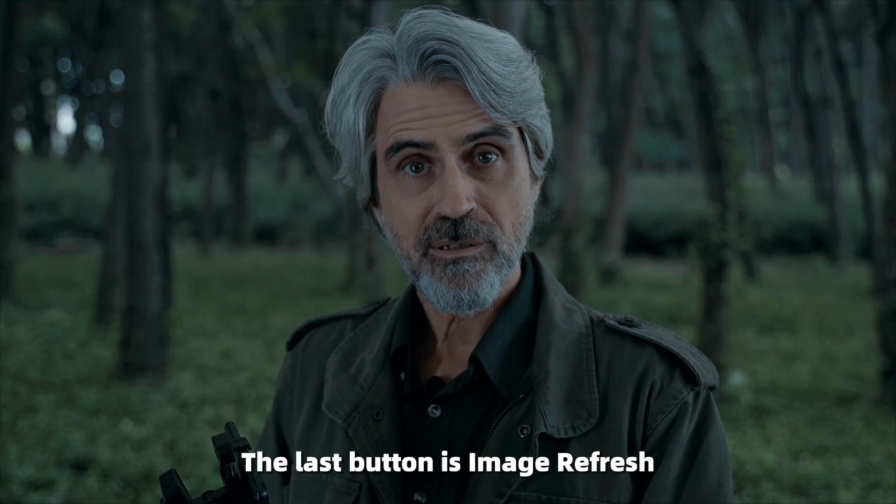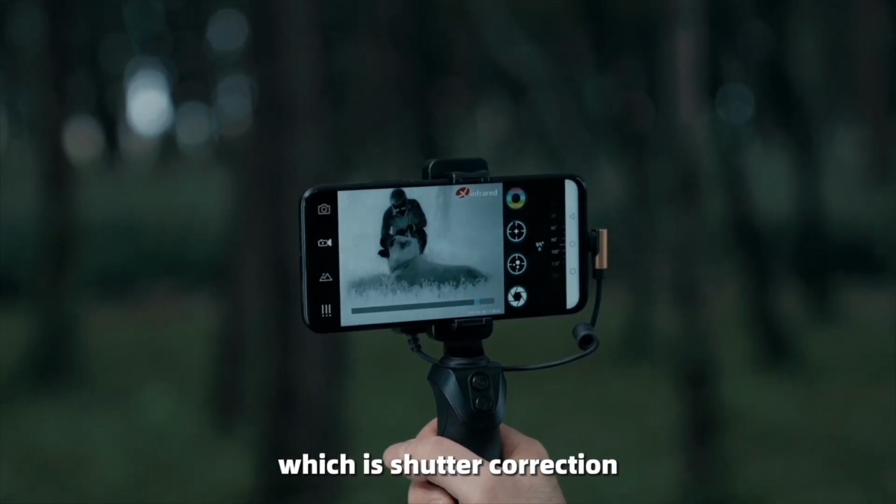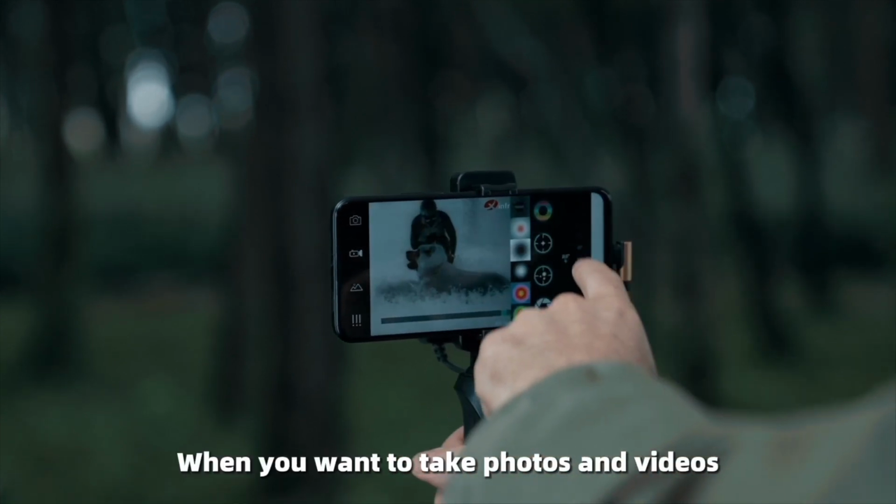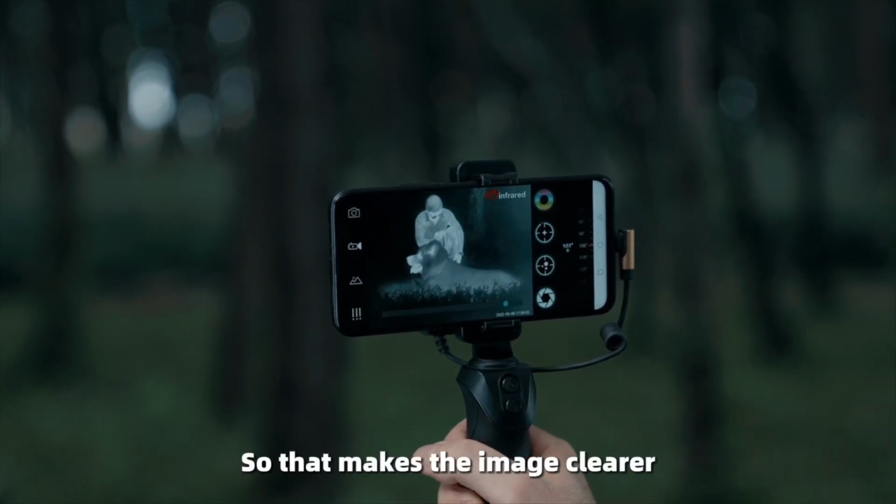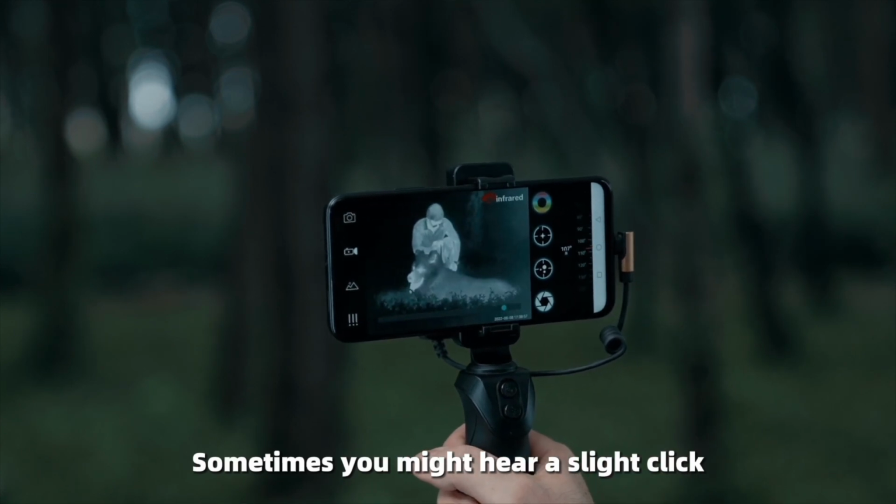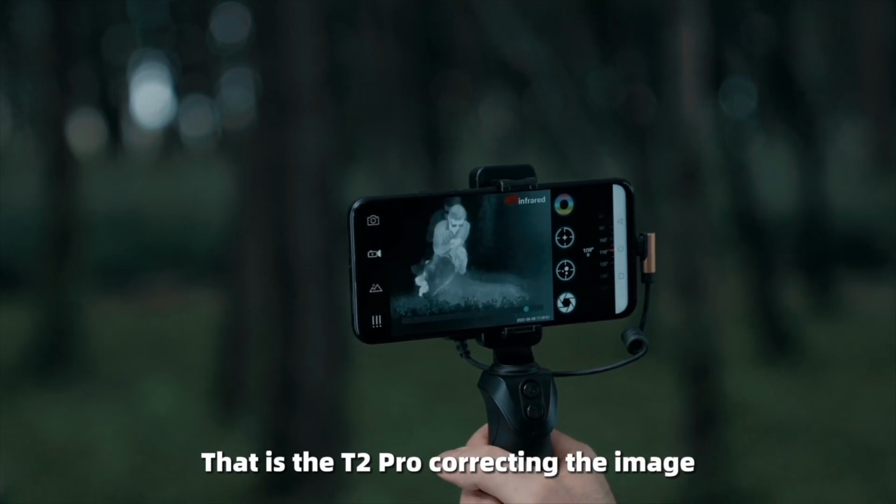The last button is image refresh, which is shutter correction. This can keep the picture clear when you want to take photos and videos. It is recommended that you refresh in advance, so that makes the image clearer. Sometimes you might hear a slight click. Don't be shocked. That is the T2 Pro correcting the image.